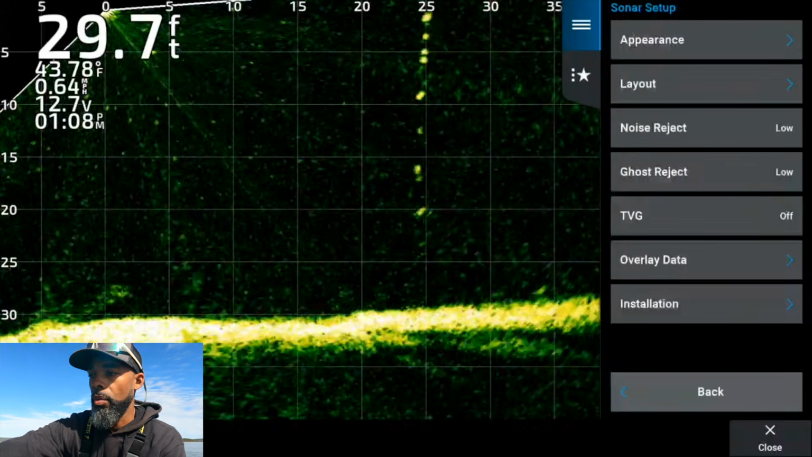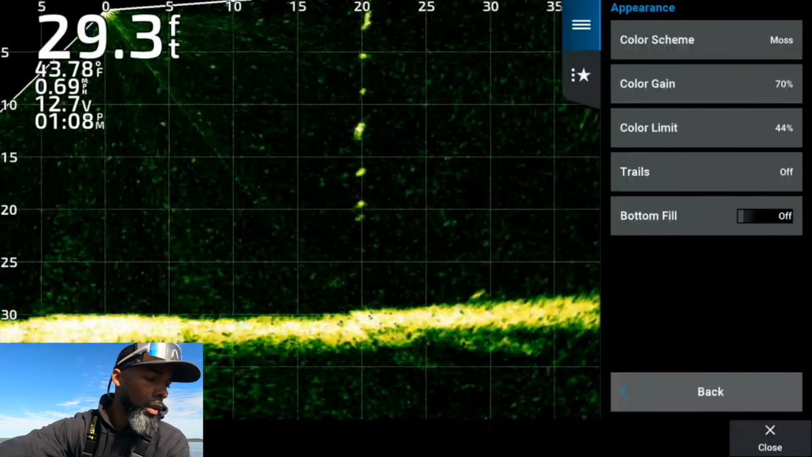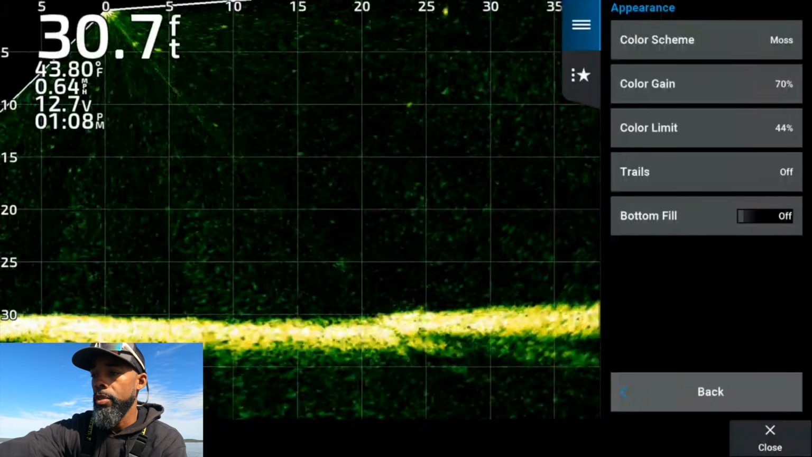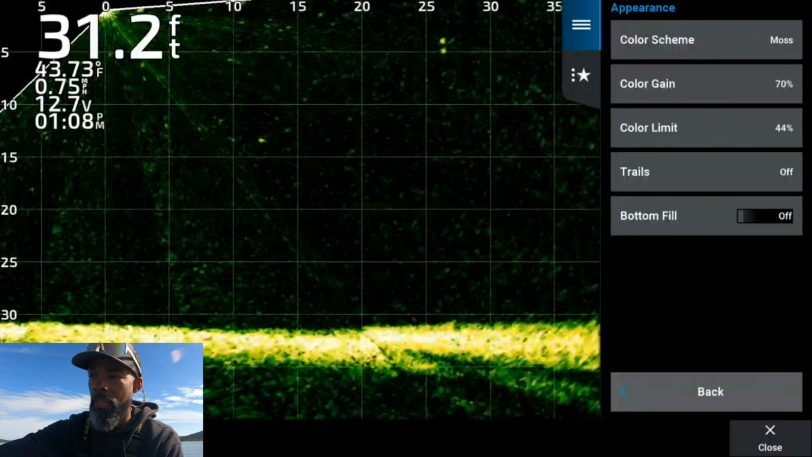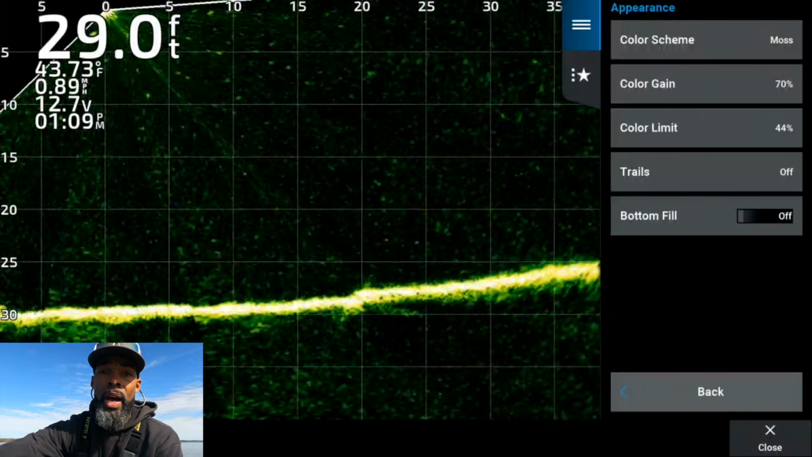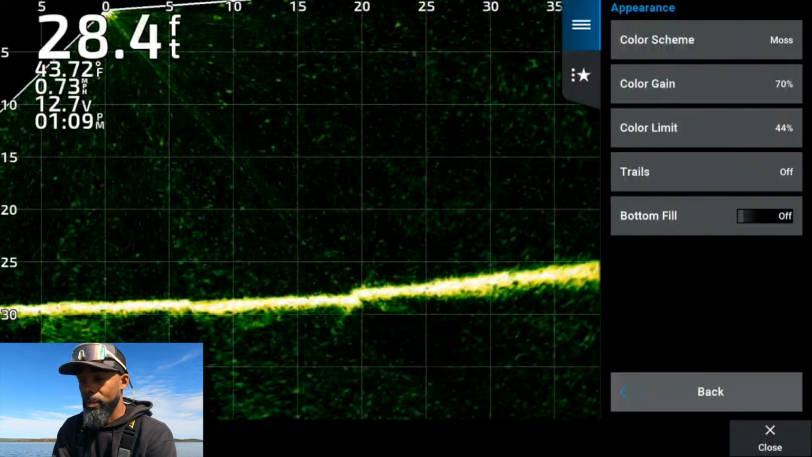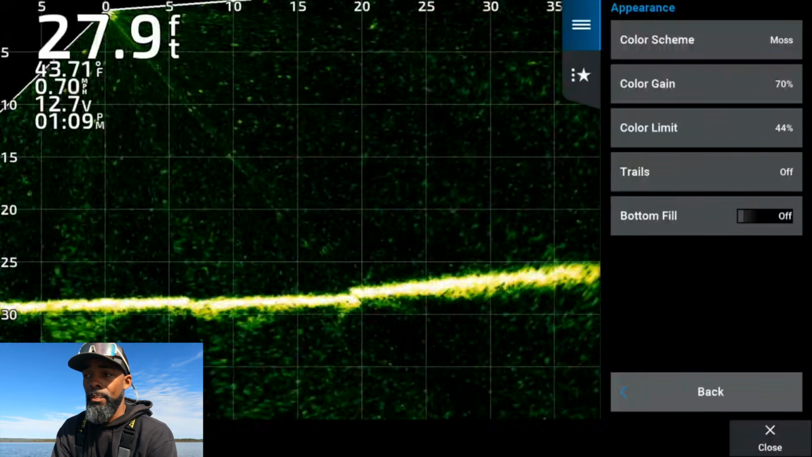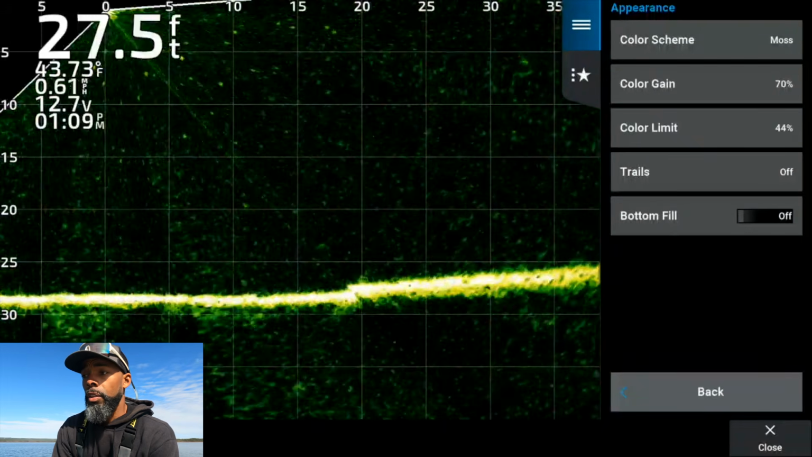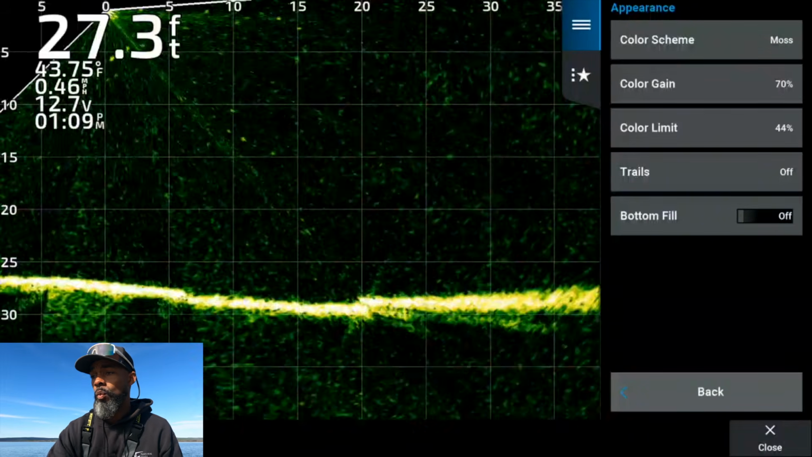Let's go ahead and go into Sonar Setup. We'll start with appearance. In appearance, my color scheme that I'm currently running is moss. Again, that's personal preference. That's one of those things that you adjust according to what you like and what looks best to you. I like running my color gain pretty hot. My color gain is set to 70%. That allows my bait to really pop in the picture. So I really like that. Color limit, 44%. Trails are off. Bottom fill is off as well.